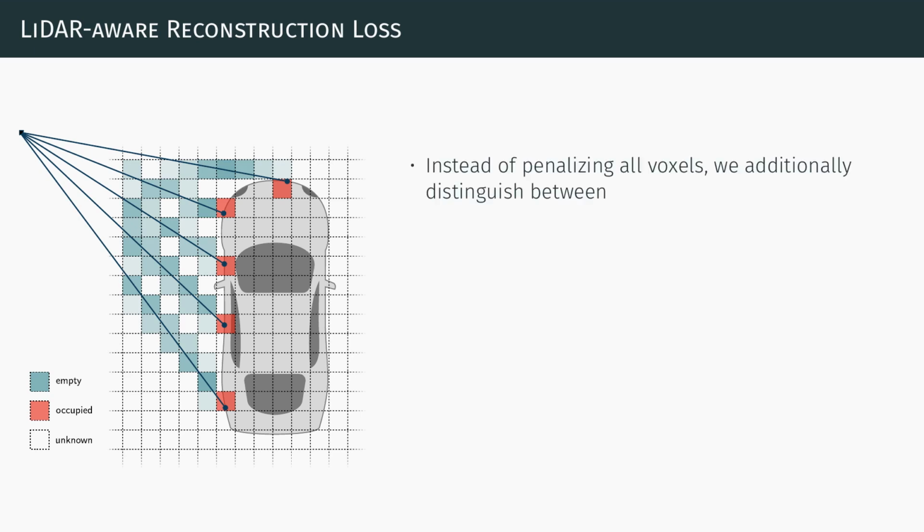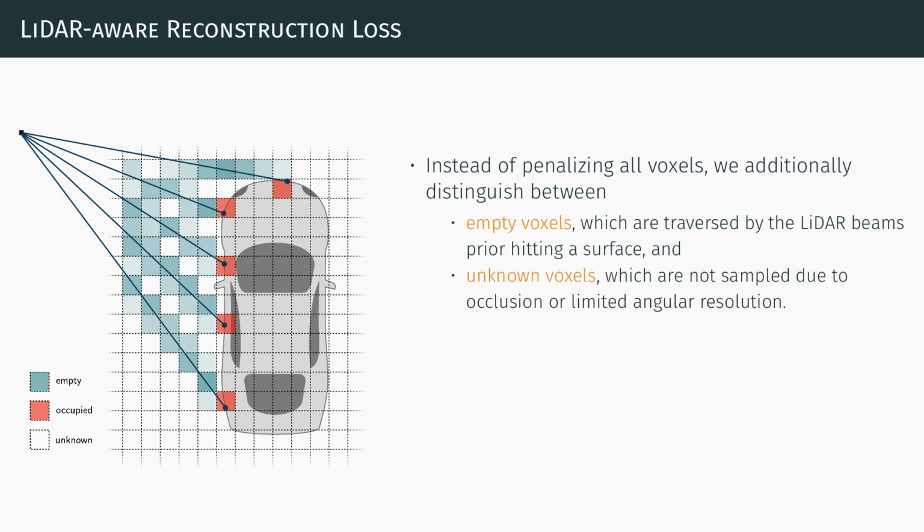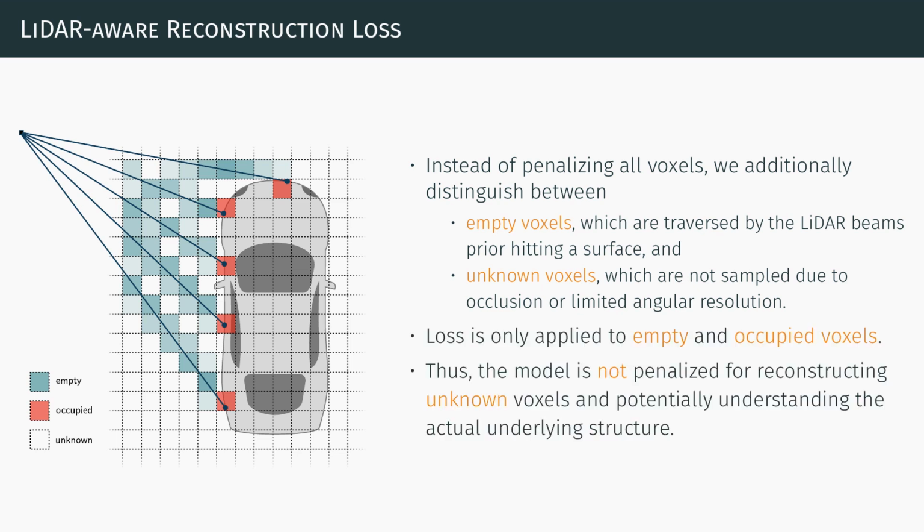Instead of penalizing all voxels, we additionally distinguish between empty voxels and unknown voxels. Empty voxels are those through which the LiDAR beams pass before hitting a surface, whereas unknown voxels remain unsampled due to occlusion or the sensor's limited angular resolution. Our approach applies the loss only to empty and occupied voxels. And by doing so, the model is not penalized for reconstructing unknown voxels, allowing it to potentially better understand the actual underlying structure.